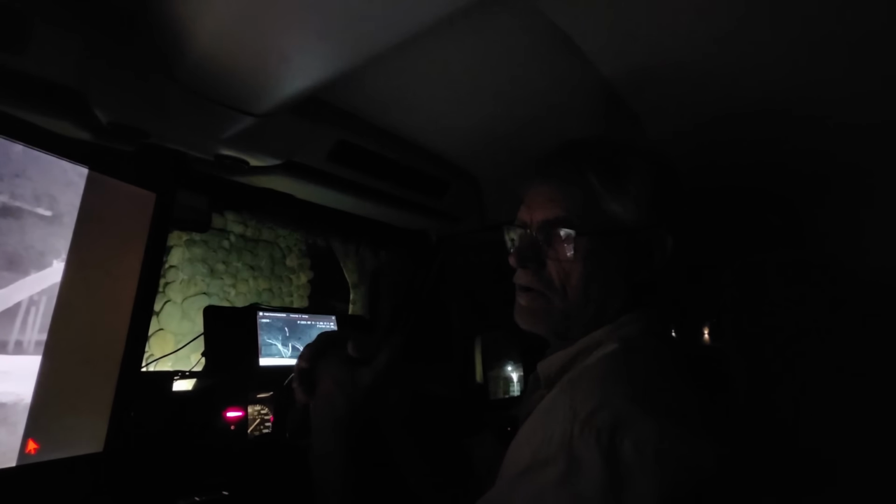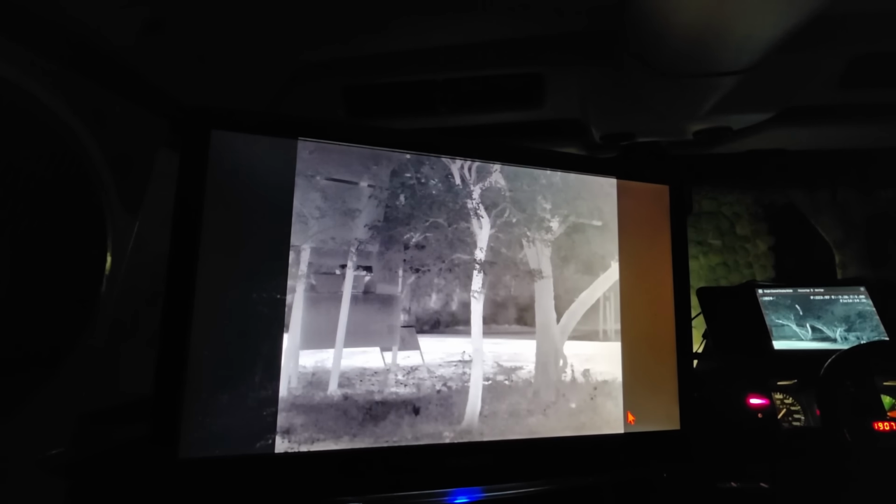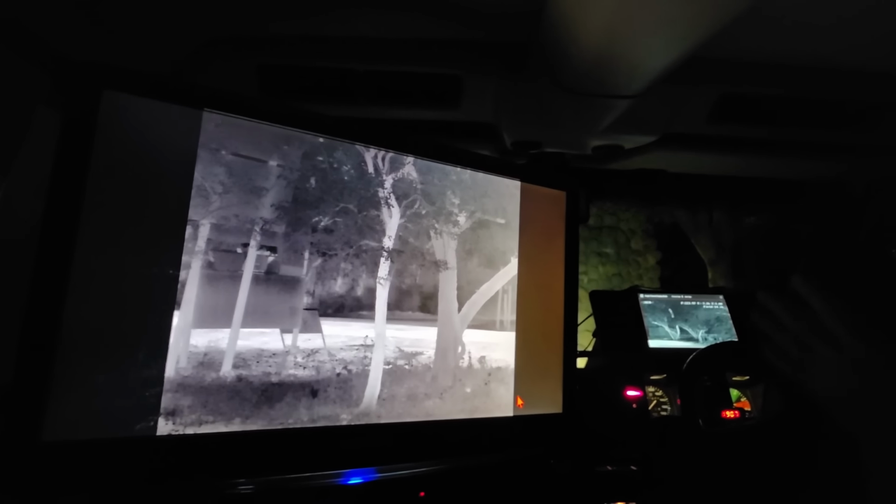I have this camera, which is a smaller camera. The main camera has a good zooming feature on it, but when you're driving, it's very difficult to play with the zoom in and out while you're moving. Of course, it's very shaky. So this camera is a fixed lens, and because we're driving in a close-up environment, I don't have to worry about zooming in and out. I just have to worry about panning now, which is nice and easy.